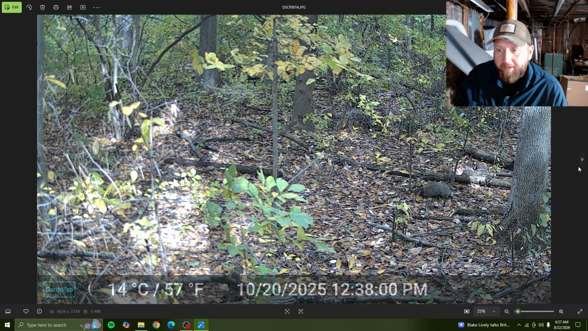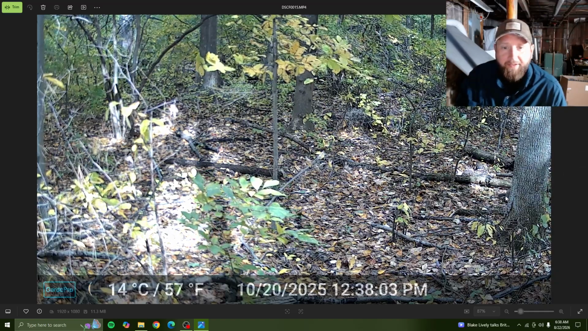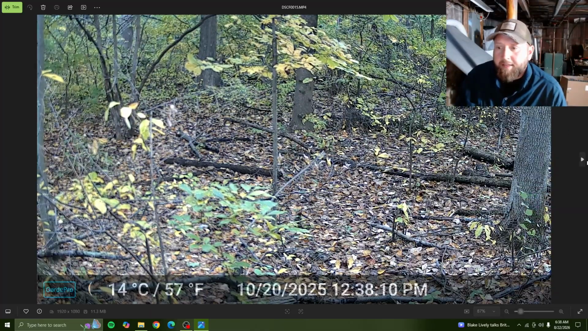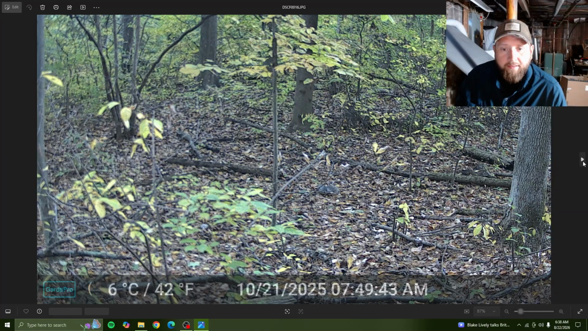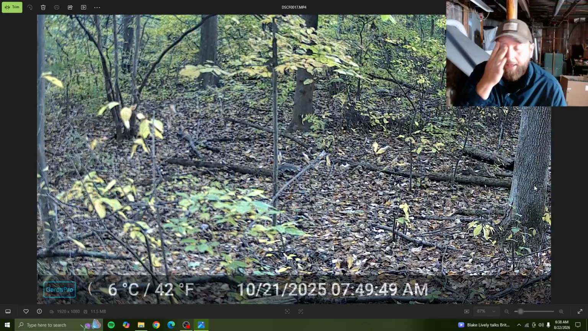Oh, and we got it. What is that? A groundhog? Yeah, we got a little fat groundhog. A grown sow. Another squirrel. So now we're getting closer to Halloween, and the rut.